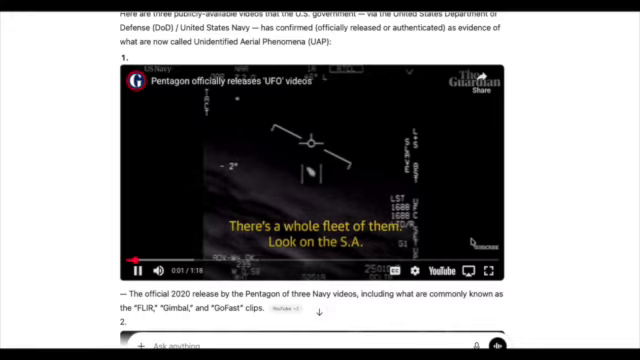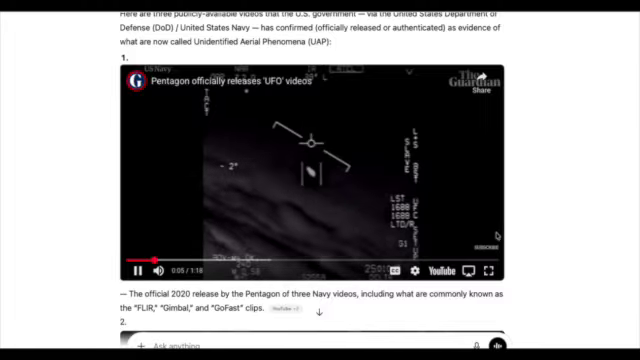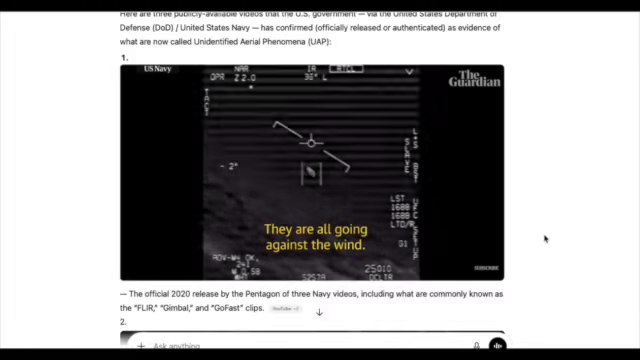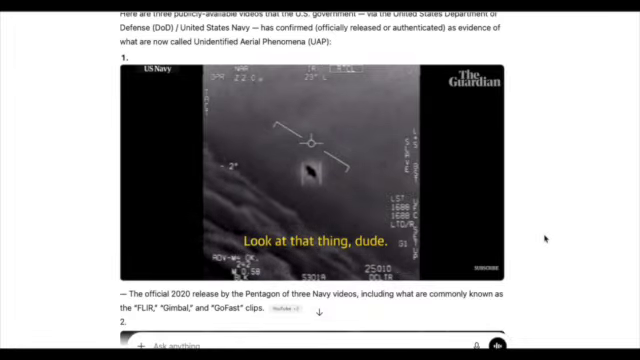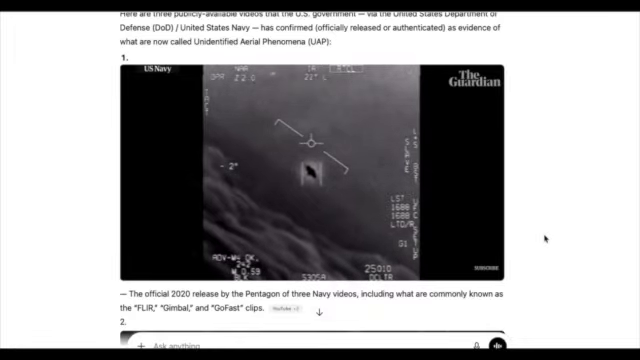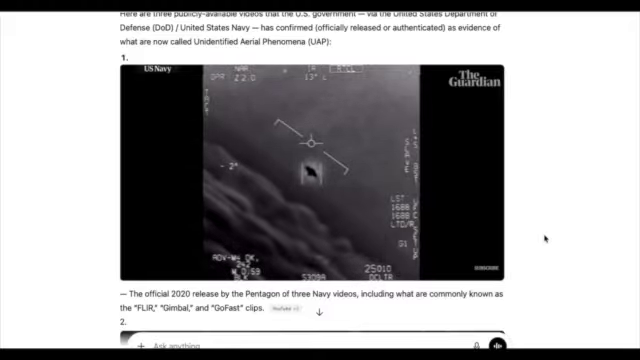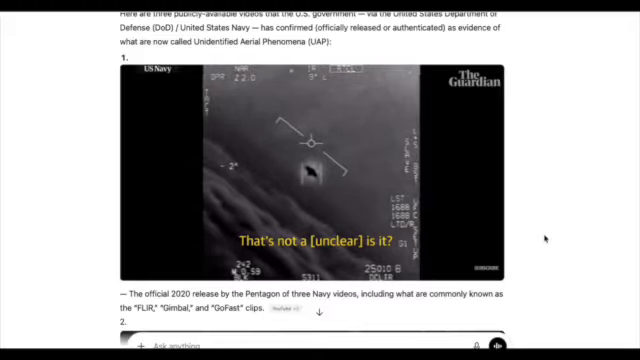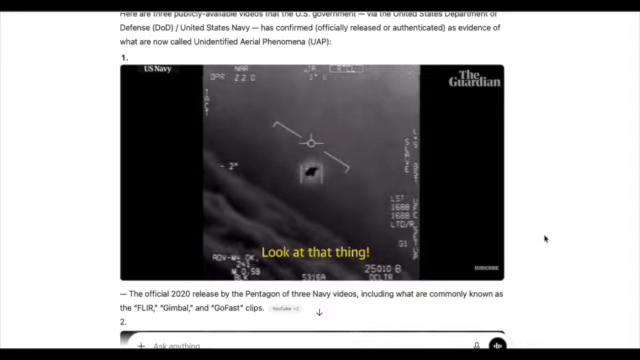There's a whole fleet of them. Look on the ASA. My gosh. They're all going against the wind. The wind's 120 knots from the west. Look at that thing, dude. That's not our LNS, though, is it? It's not. That is an LNS, dude. Well, if there's a... Look at that thing.